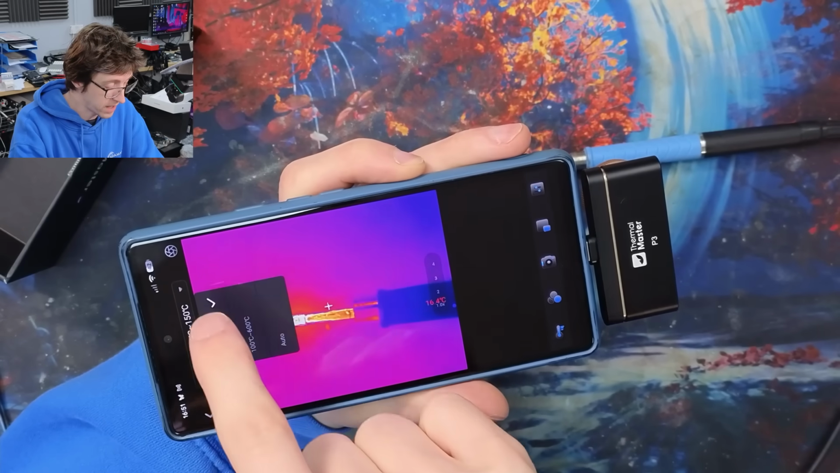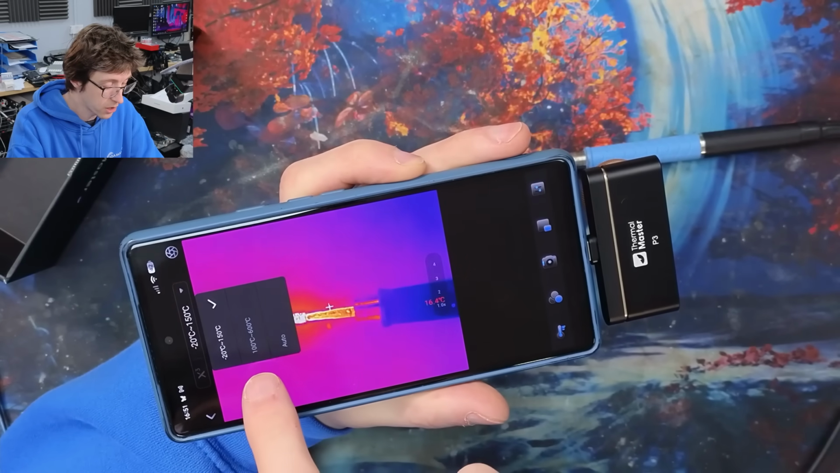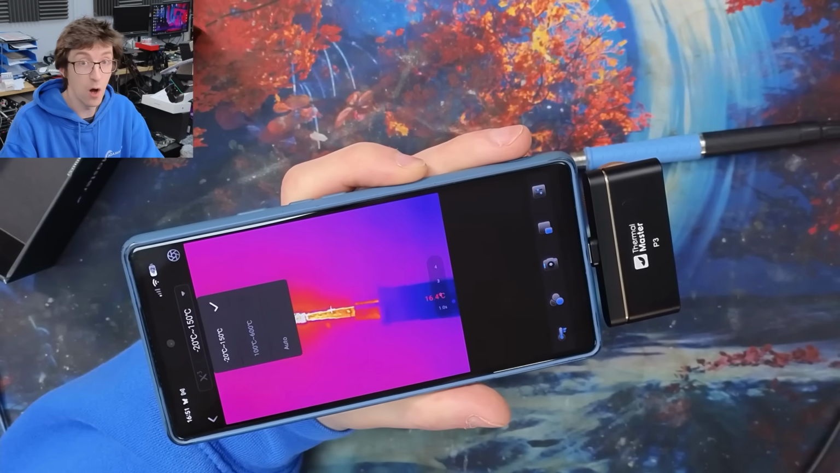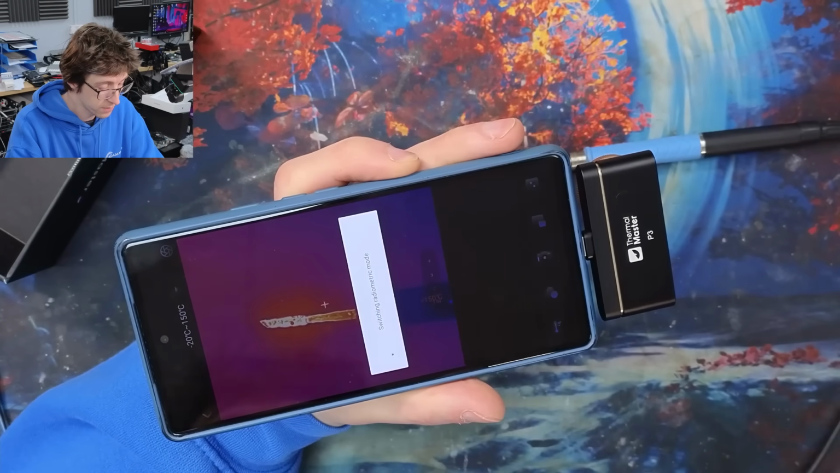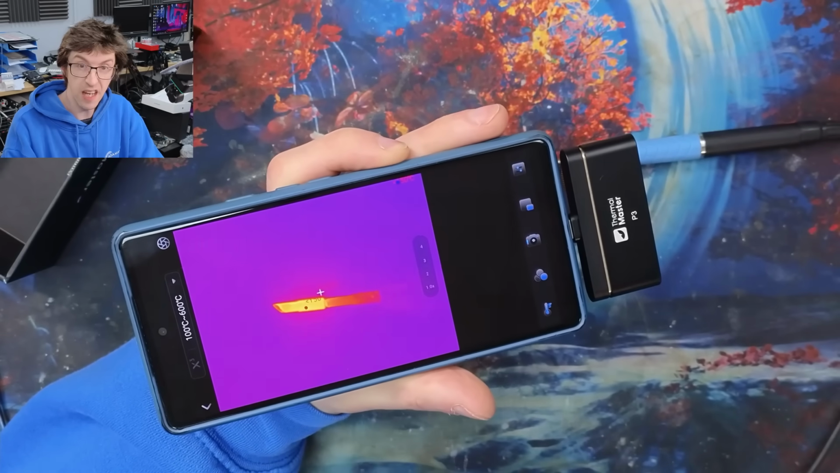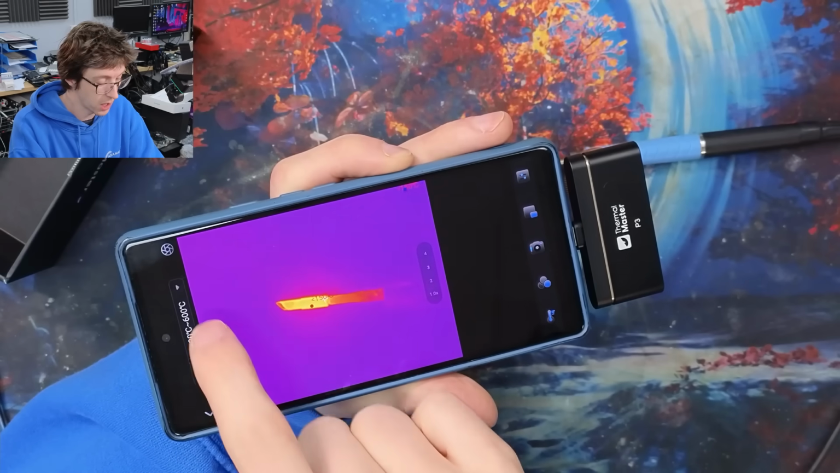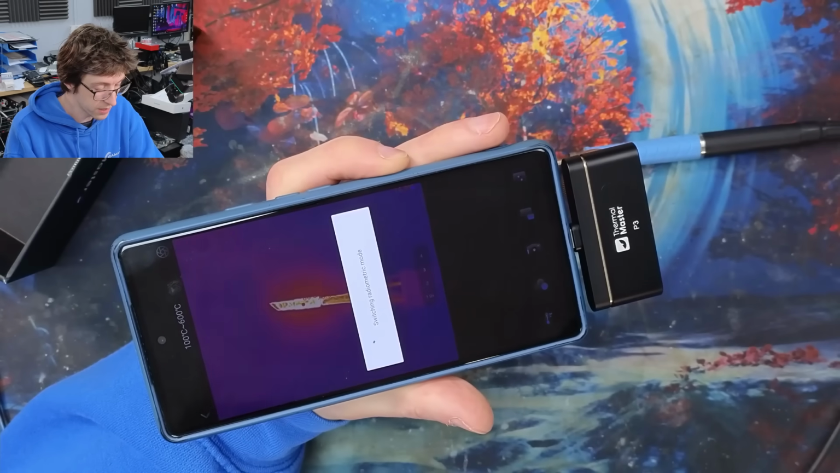Then we've got a range thing. By default, it gives me -20 to 150. It's also got 100C to 600C, so we've got high temperature stuff. So if I switch into that range, now in the 100C to 600C, we're much more sensitive in the upper temperatures rather than the lower temperatures. Let's just drop back into the lower areas.